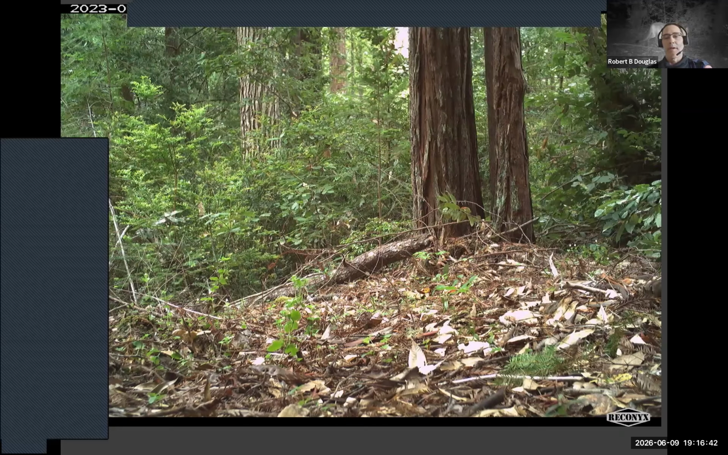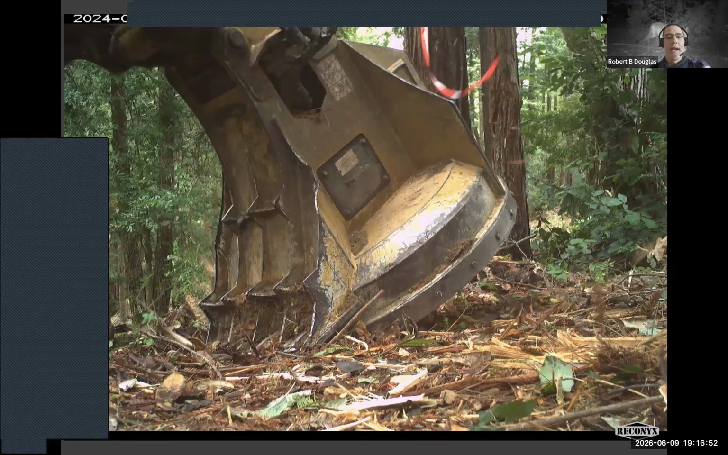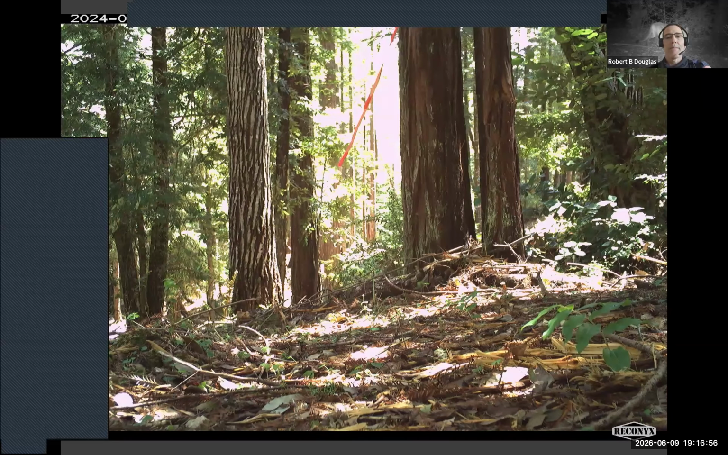Here's a look from one of the Reconyx cameras that I'm using. This is a mastication site, and there's the masticator head, and this is the manipulation that occurred at this location. We wanted to see whether we detect changes in bat, bird, and terrestrial mammal communities as a result of mastication and then mastication plus burn treatments.